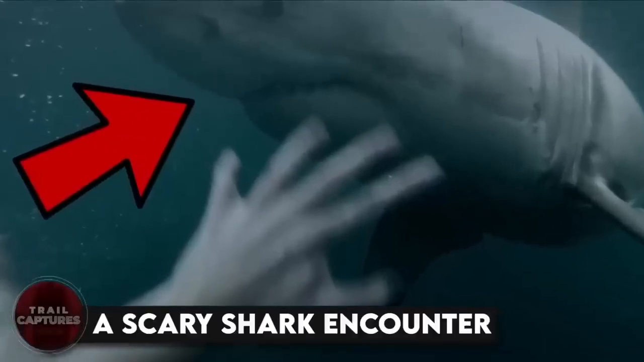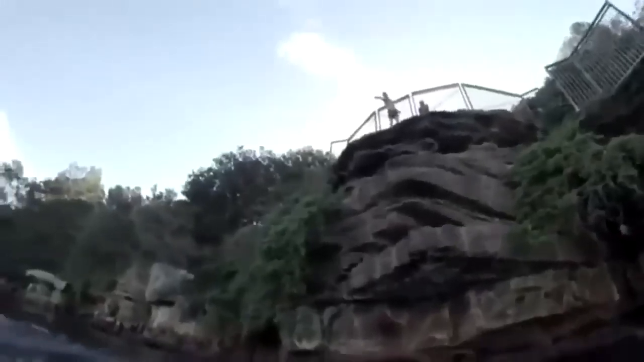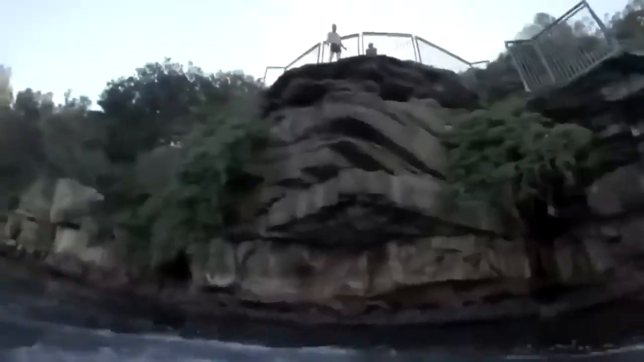A scary shark encounter. This might be the closest close call with a white shark you'll be seeing here. The man with his friends was out diving, but seconds after he dived into the water, his friends started shouting, "Shark! Shark!" to him.